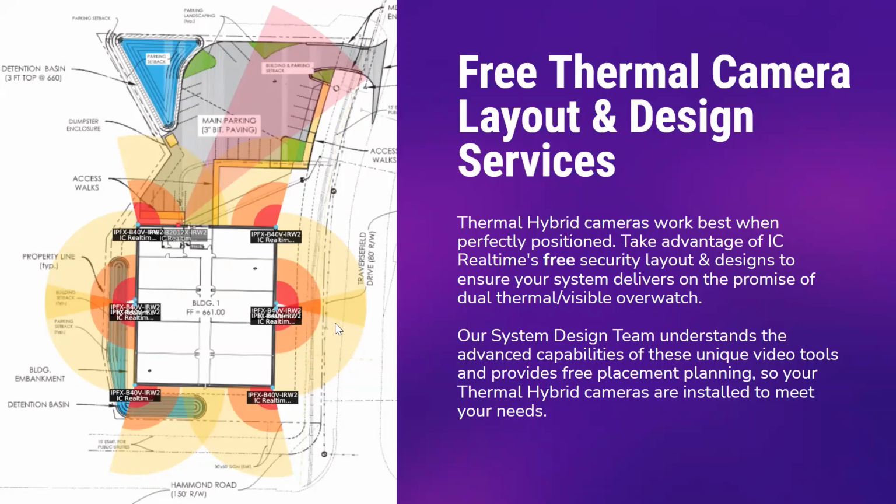This is going to be your observational distance. So that's what you get when you get your free design layouts provided by IC Realtime. You're going to get those great coverage areas. It's really going to help your end user or your potential customer understand what they're getting out of their camera system, so you can go ahead and close that bid because your competing dealers may not have this available for the end user.